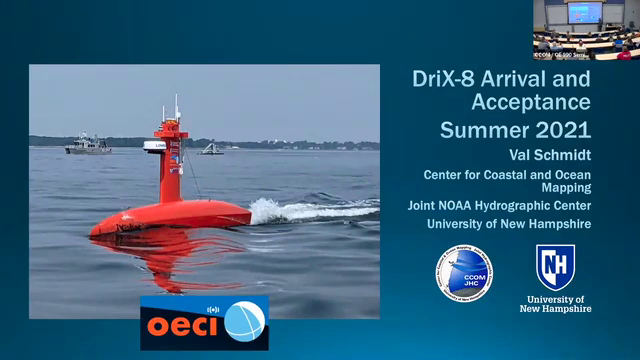The DRIX was part of an award of a grant from NOAA's Office of Ocean Exploration and a program called the Ocean Exploration Cooperative Institute. It's like so many acronyms. And it came in the summer of 2021.